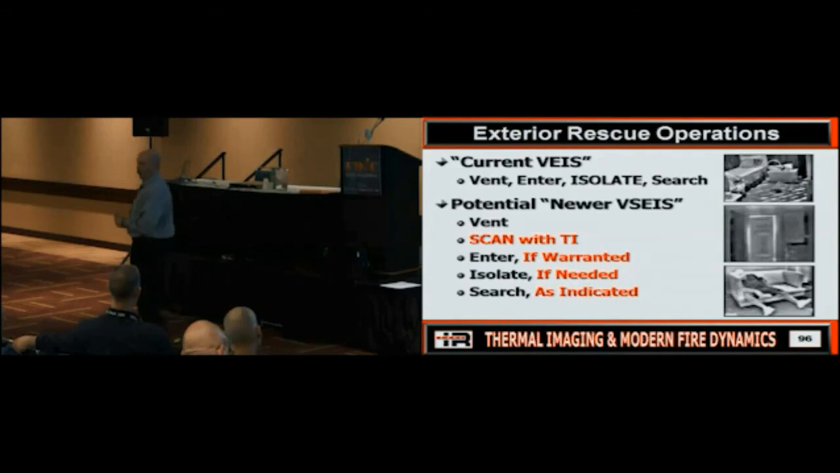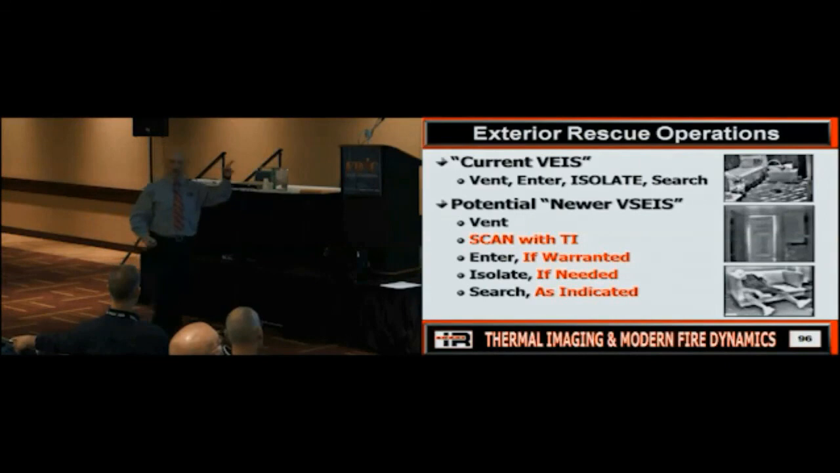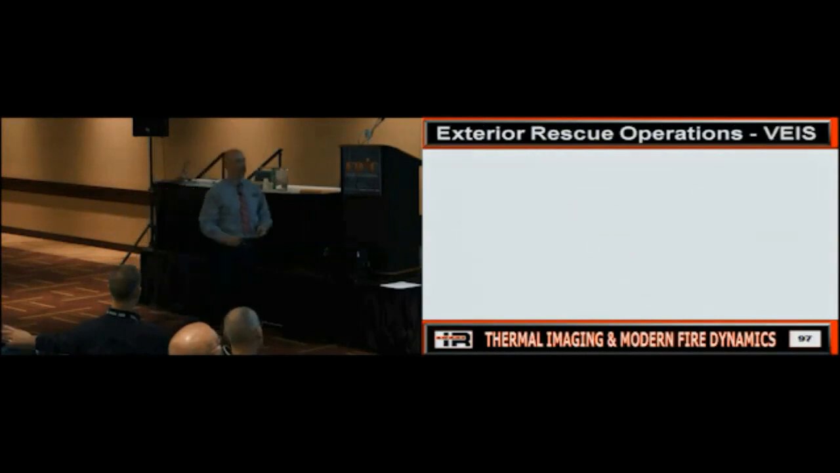Rock on. Now, if we don't have the camera, does that mean we're not going to do vent enter search? Yeah, we're still going to do it, right? But could this change that process? Food for thought. Is everybody good on that? So think about that and go back and say, hey, is this something we want to add?